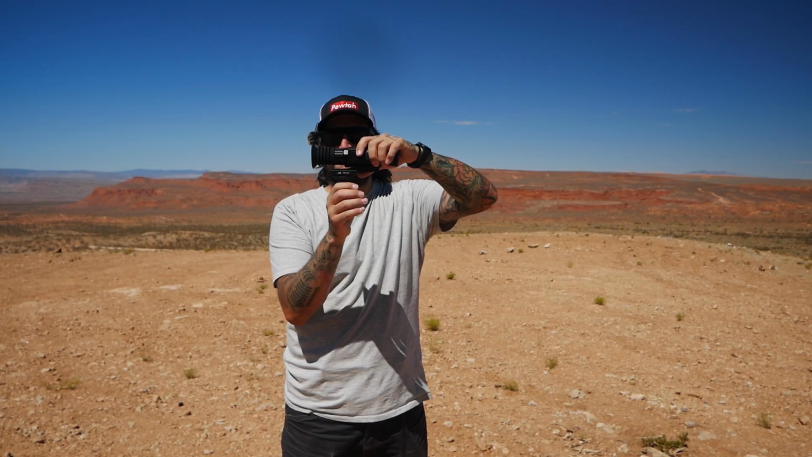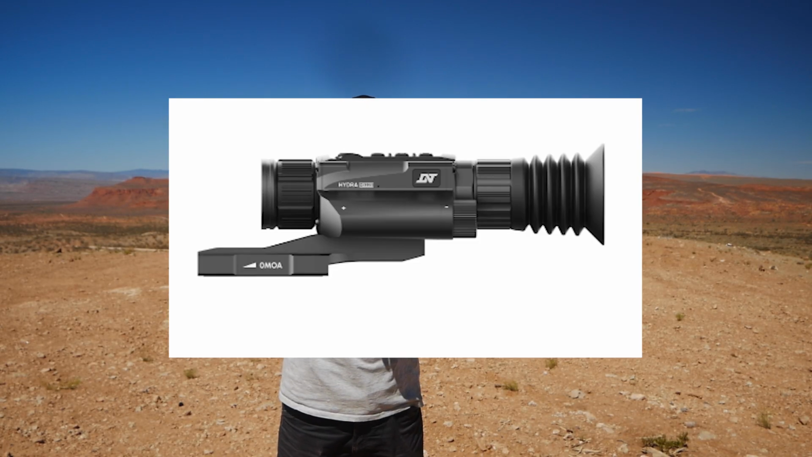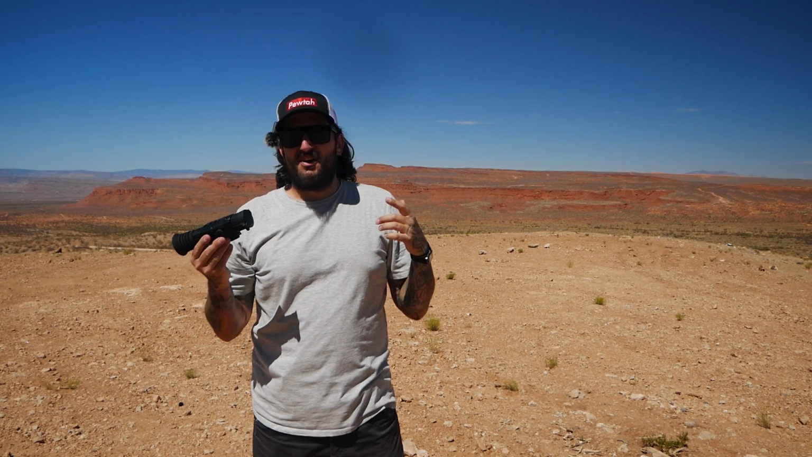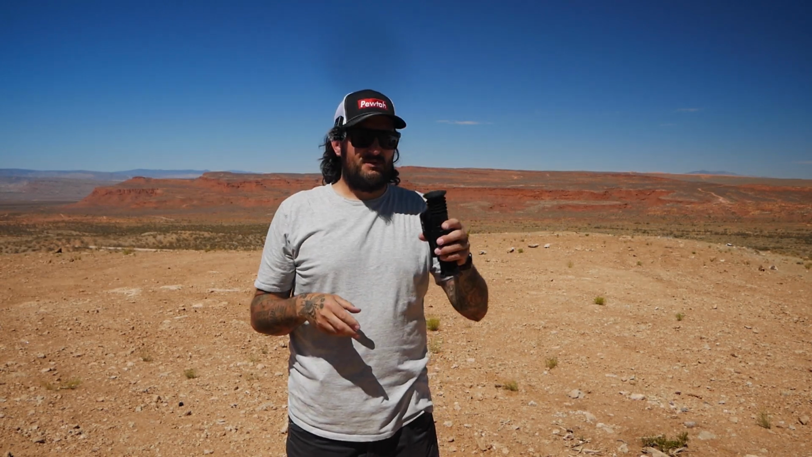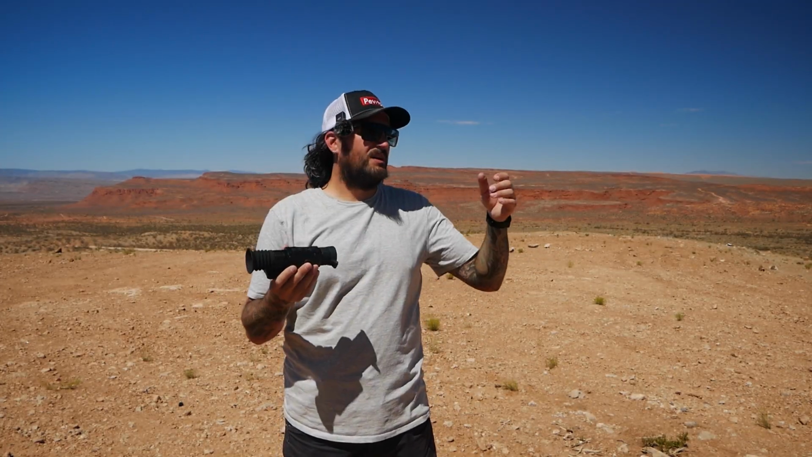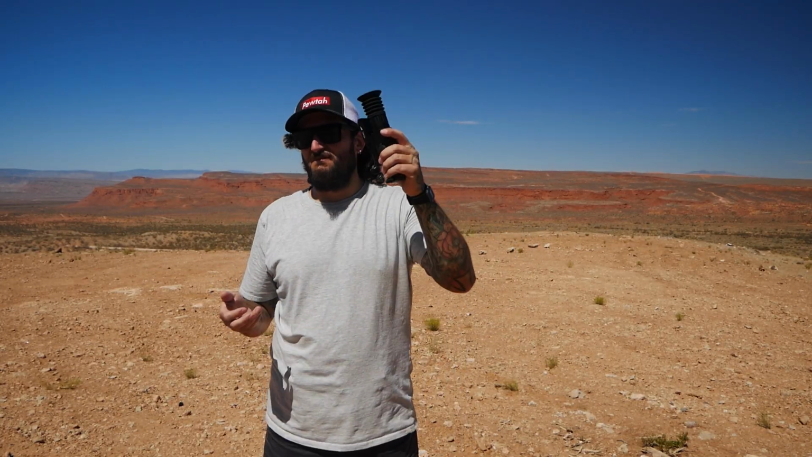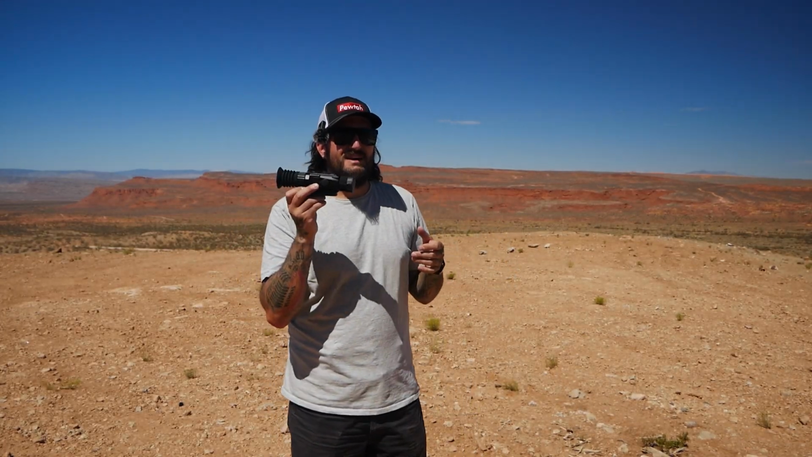You can mount this mount the opposite way, which then you could put it on your AR and actually mount it back further, and then this could be your only scope. Since AR uppers are not that crazy expensive, it probably wouldn't be a horrible idea to just buy a whole upper, throw this on top of it, and then if you needed nighttime stuff, you could just swap your uppers. This is already zeroed for that upper, and then when you're done, switch back. Or if you're rich like some people, not me, you could just have a whole AR setup dedicated to a thermal.